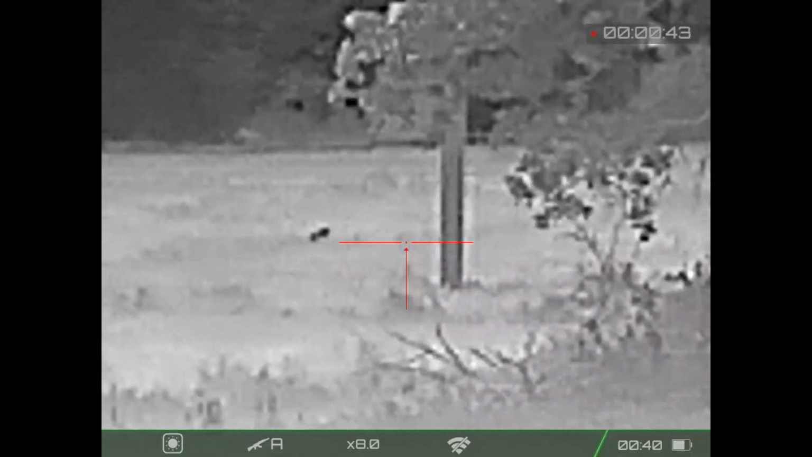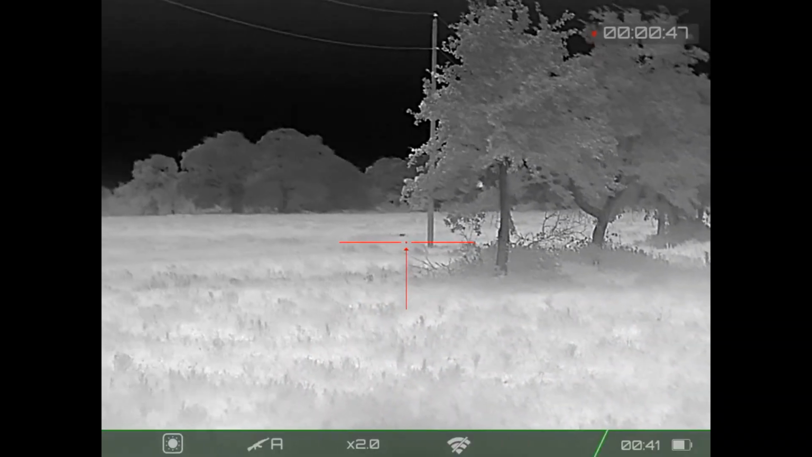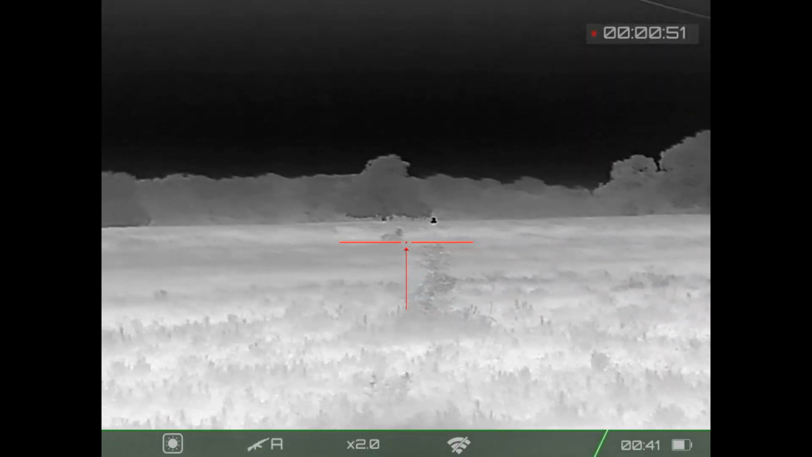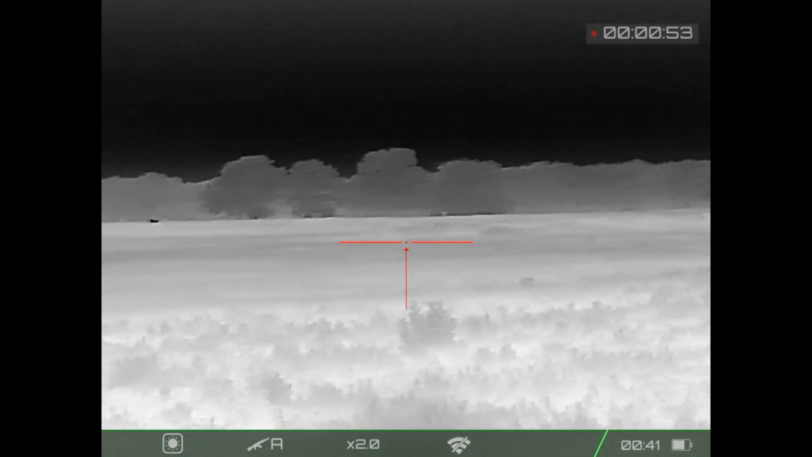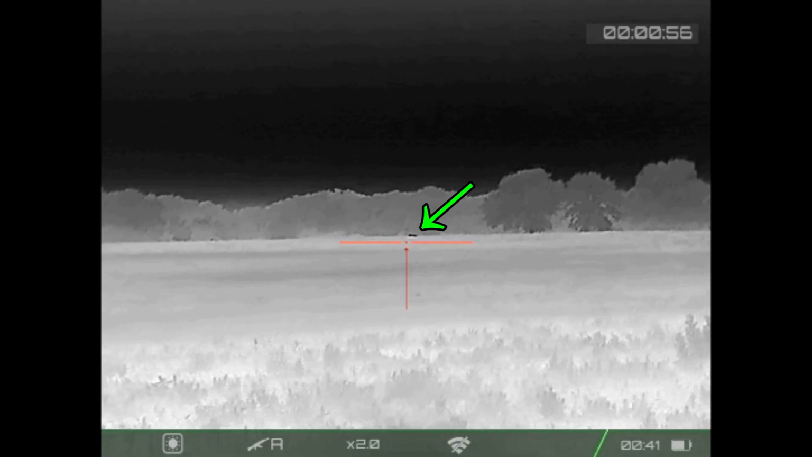And then I start to scan for its partner. I know it's got a partner. I've seen it with it previously in this field. That's a deer in the distance, and then off to the left of that, there's its partner, right there.